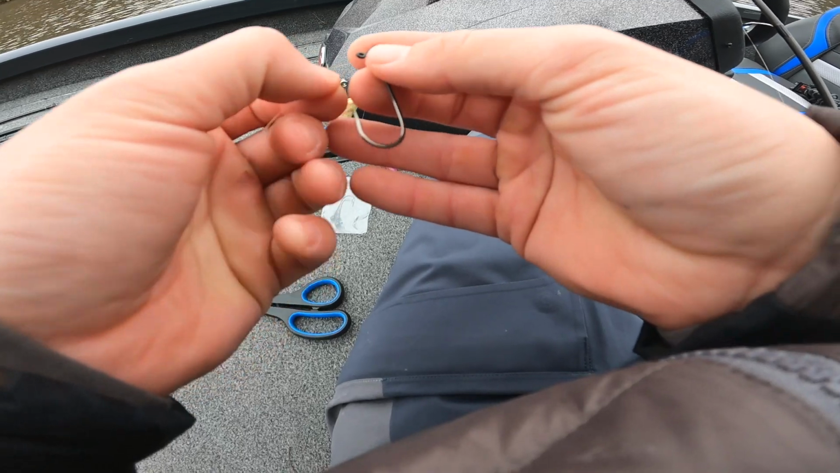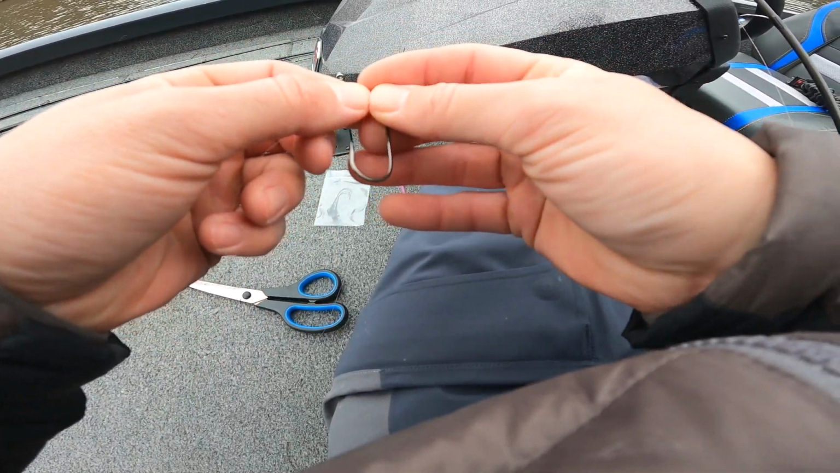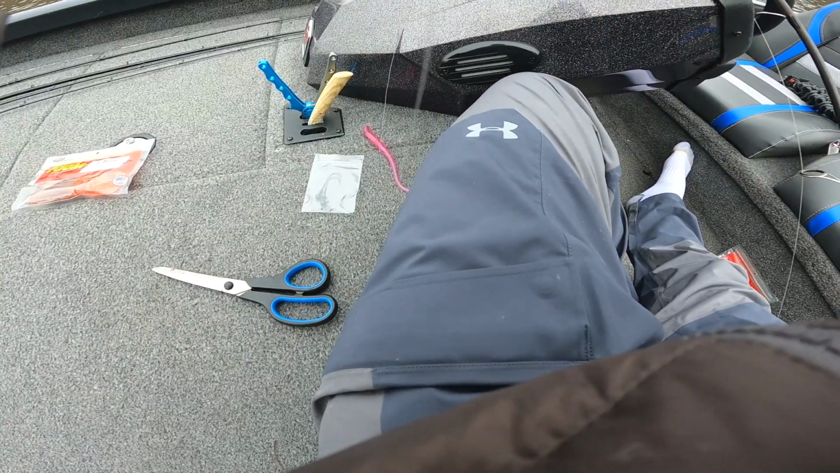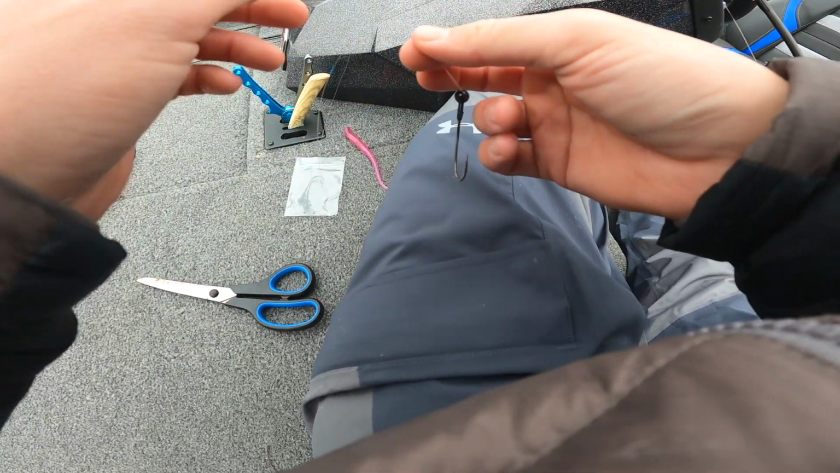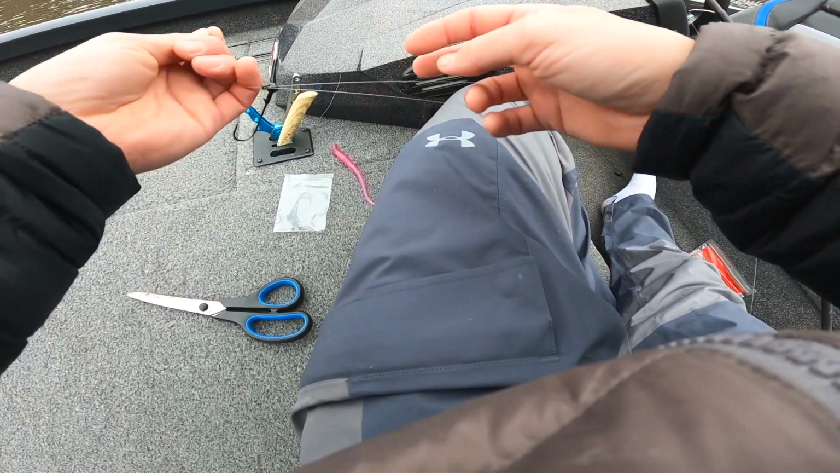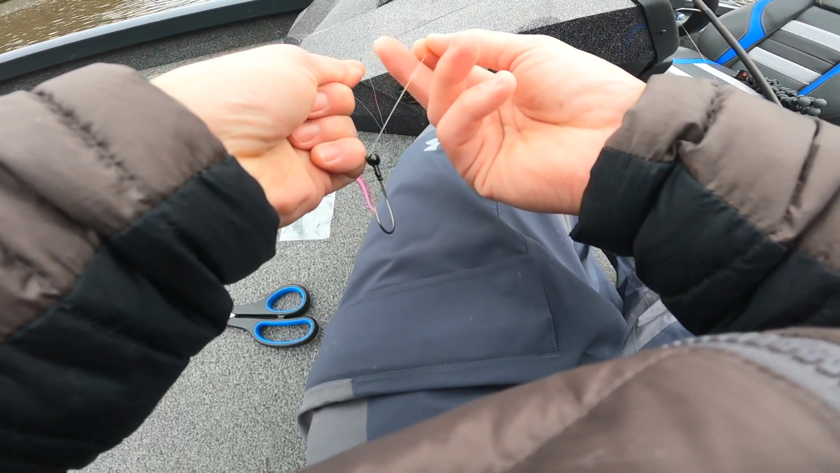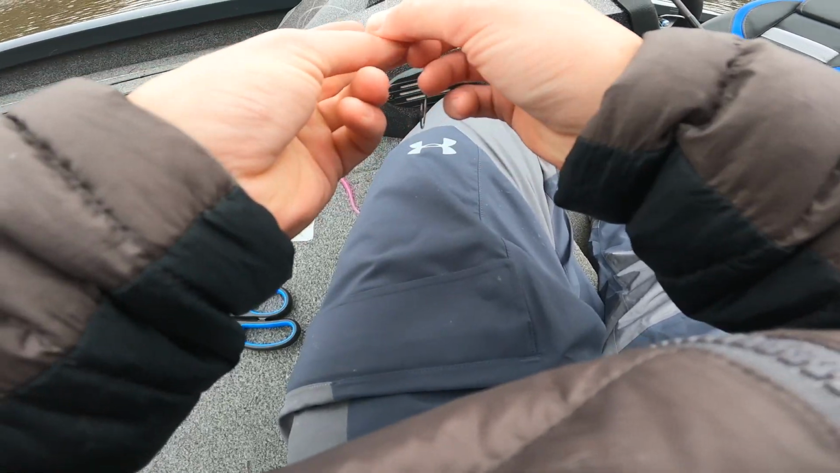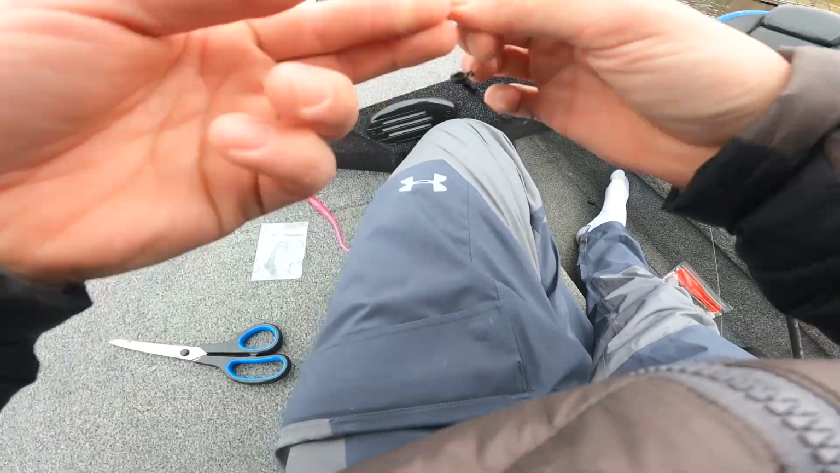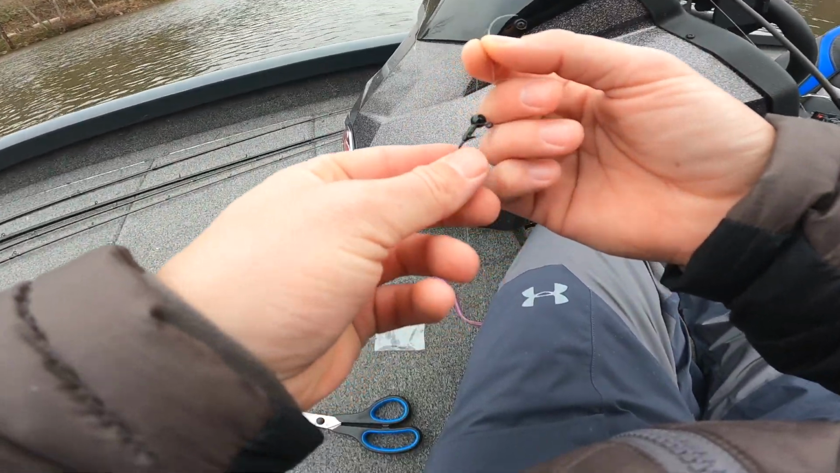The reason I'm going with this ball style shaky head is when I'm skipping it up under docks today, where I know that I'm gonna be fishing it in some brush and some just kind of gnarly stuff. I don't like the 6th Sense style that has the screw lock in that situation because I feel like it hangs up a lot. Whereas I feel like this ball head one comes out of cover a little bit better, or actually a lot better than that screw lock style.